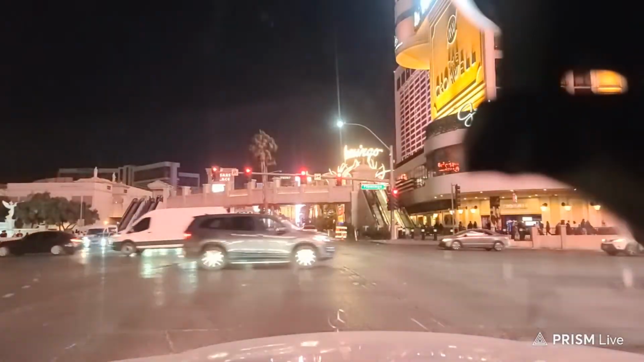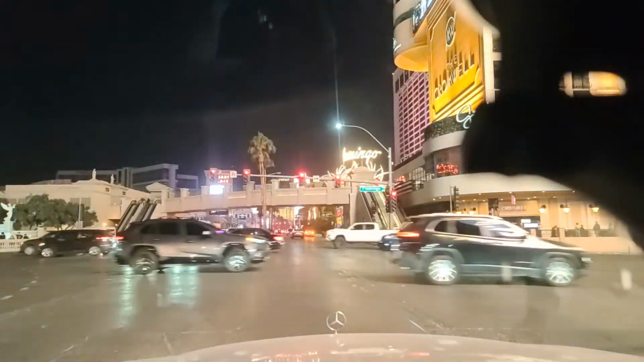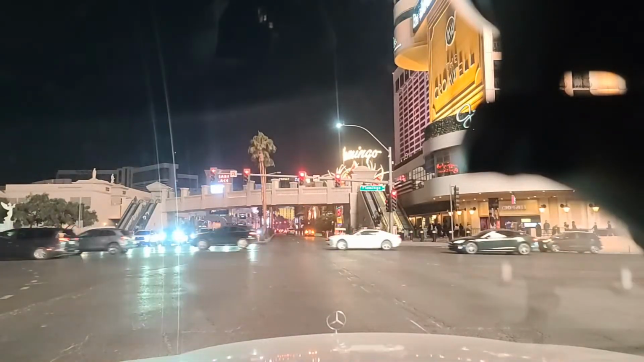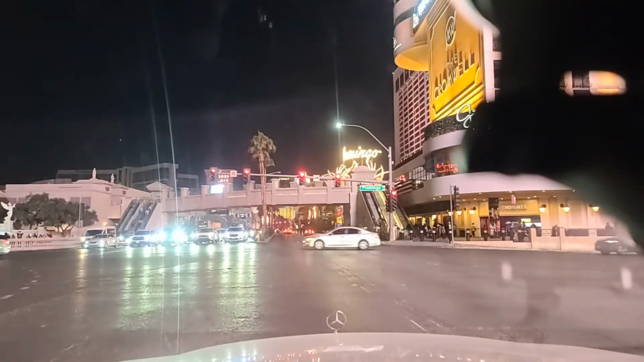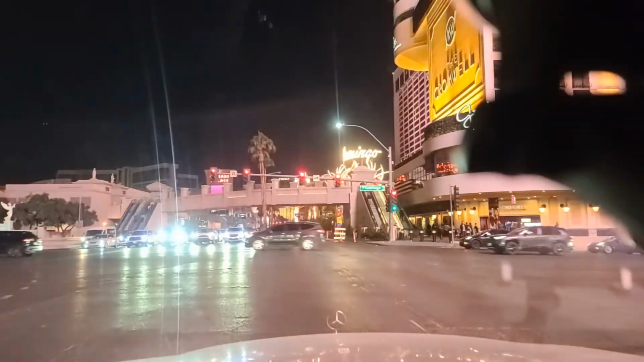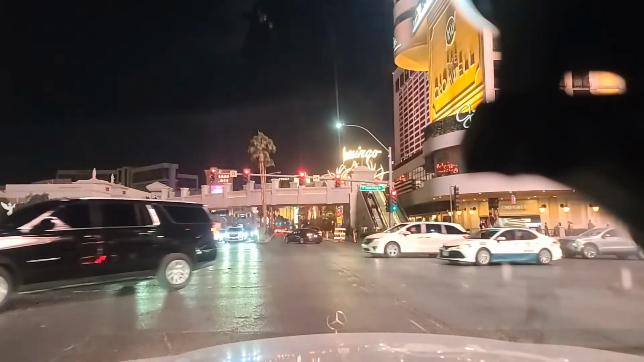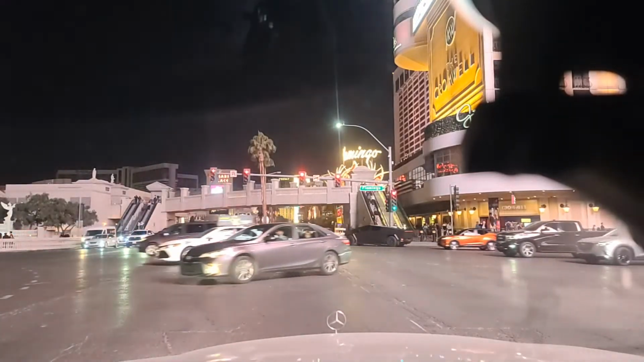So yeah, when you're here on the Strip, you're not in Las Vegas. You're in Clark County. And even the airport is not in Las Vegas. It's in Clark County. But a lot of airports are like that. They typically built the airports after, say, World War II, when a lot of cities, especially back on the East Coast, had already filled out and had no open room.